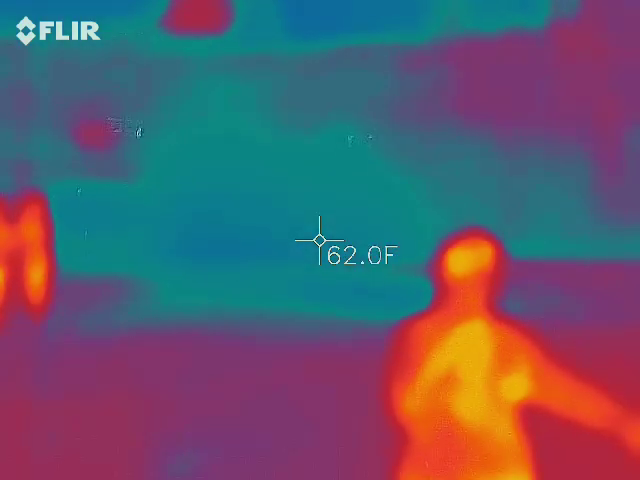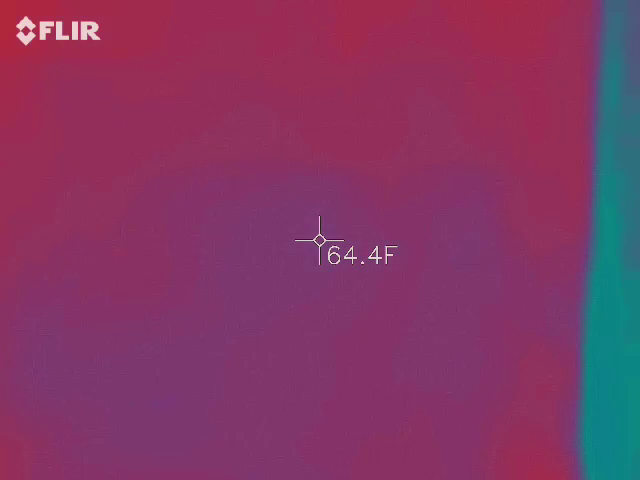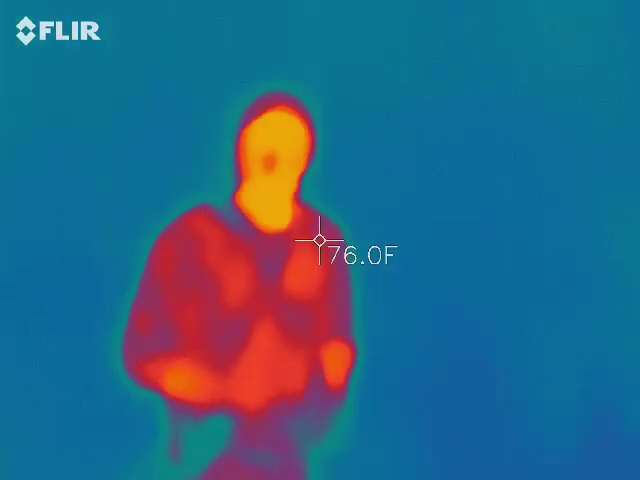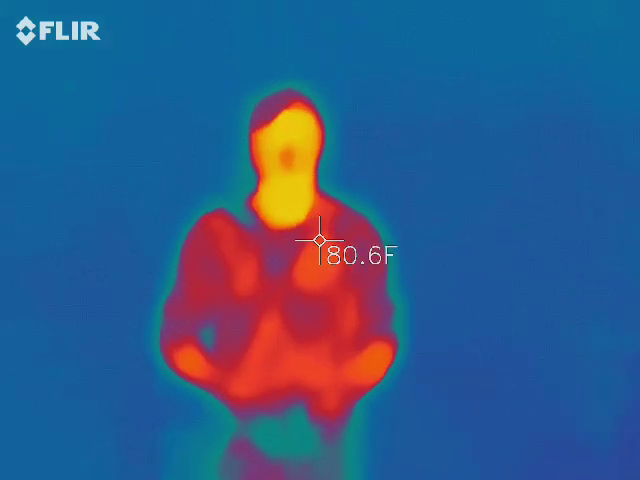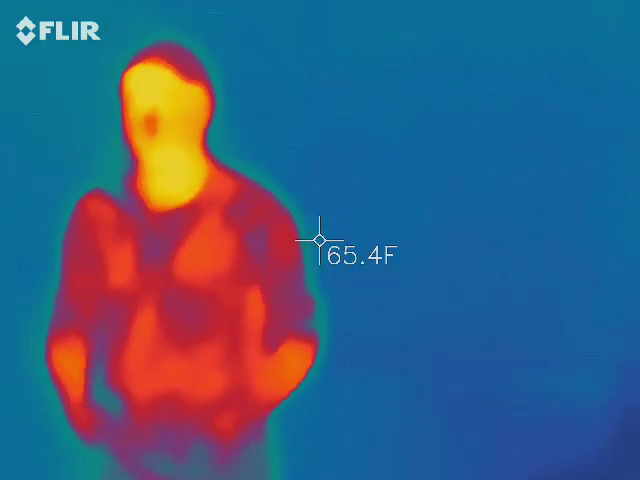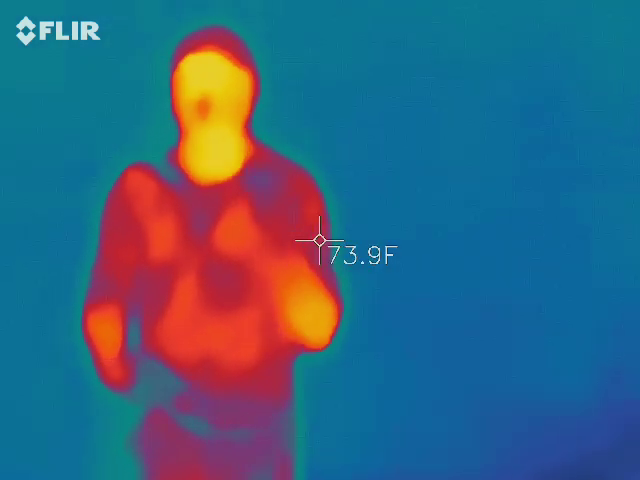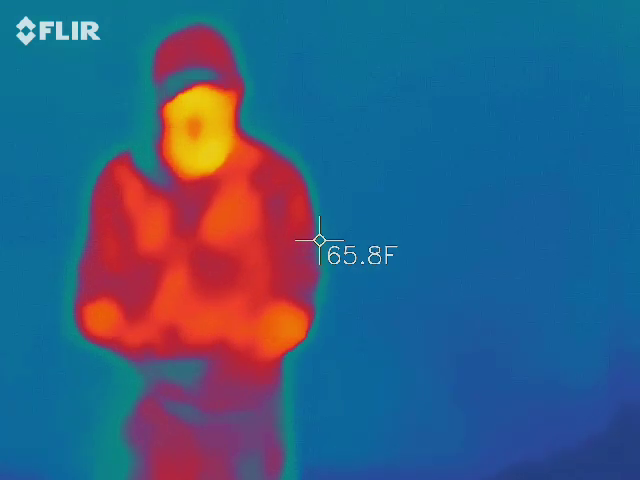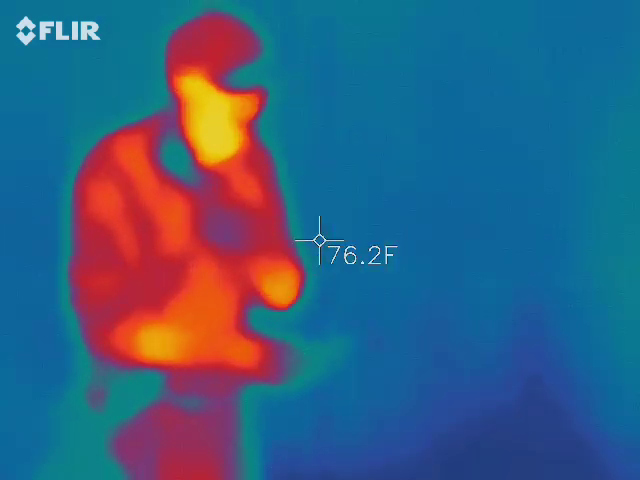So thermal imaging team, let's start with this wall here. I want you to point your camera at that wall and tell me what you see. It's all reddish. Perfect. So what happens when I get into the picture? You get some orangish. Okay, now we have a variation of color, right? That's what you want. You want to try to keep somebody in view at all times. Our skin is going to be the warmest thing out here. You need a base, a hot temperature, so you can see what the cold temperature is supposed to be.